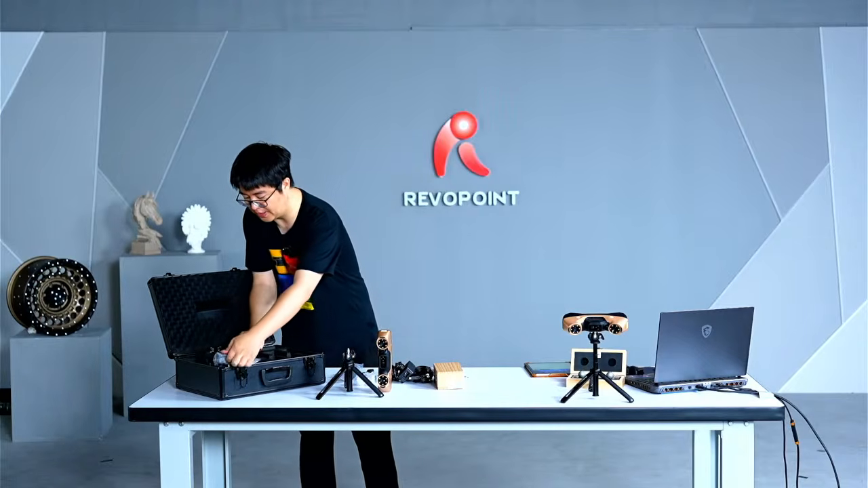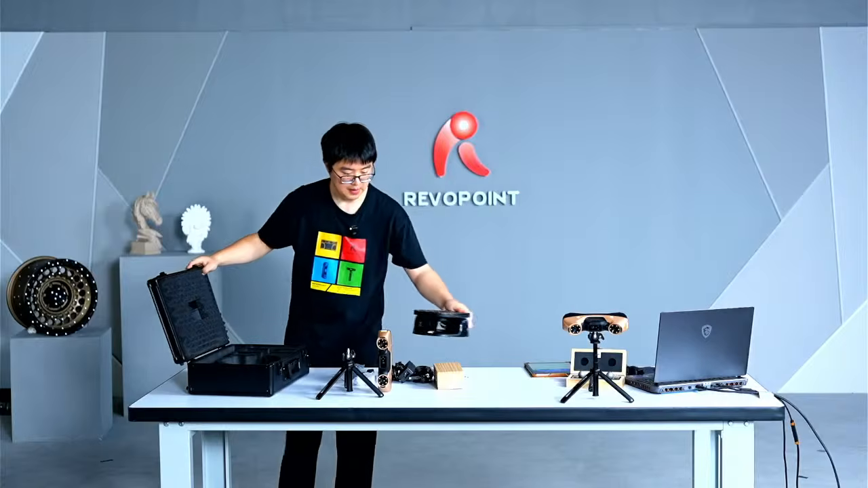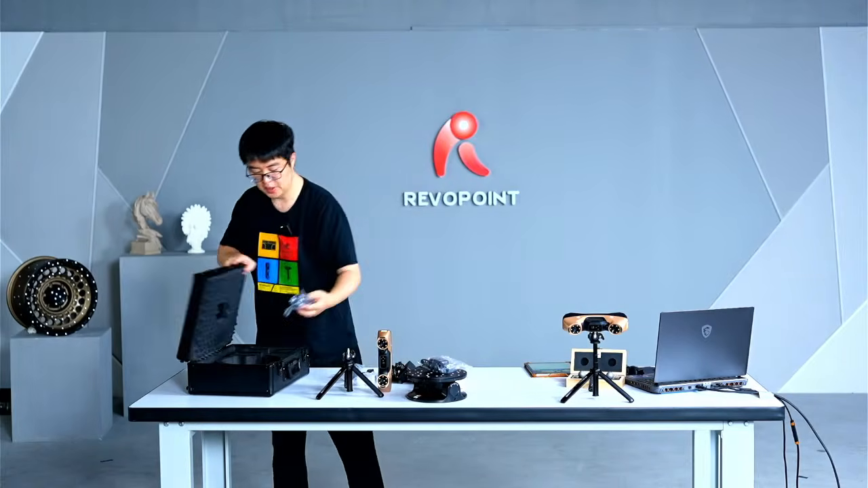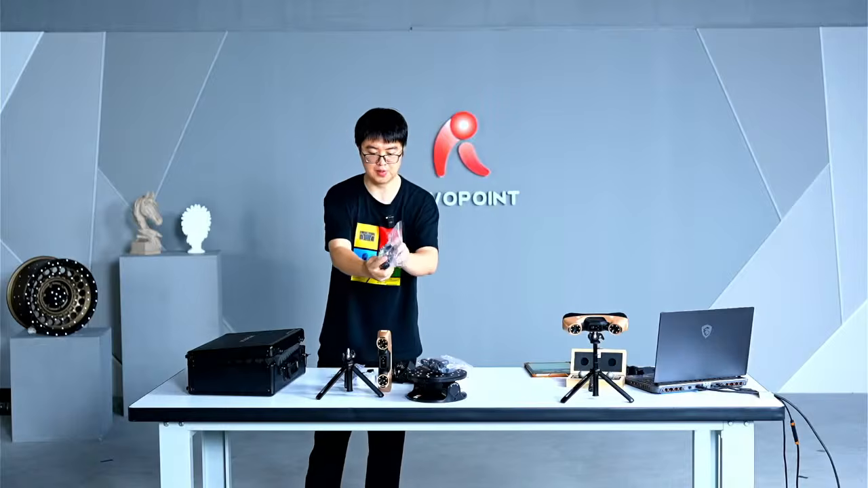And what's coming next is this dual axis turntable that is coming not only with one power cable but also 3 different adapters. I think this is Europe, this is American, and this is the standard.